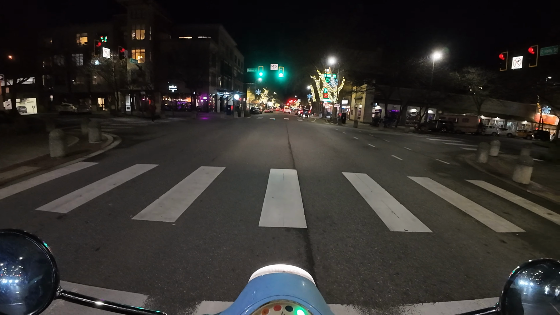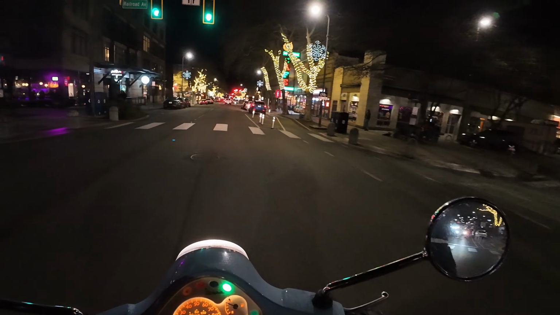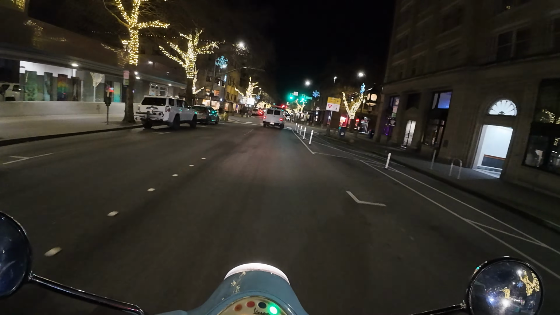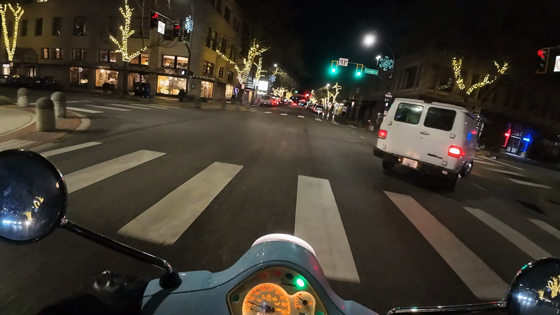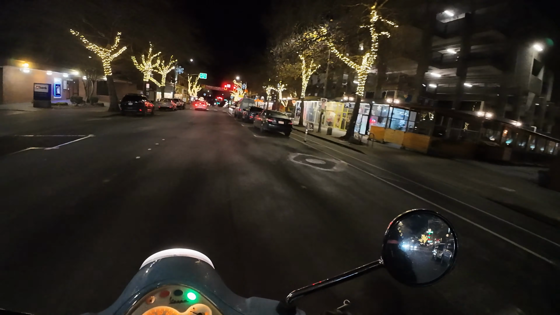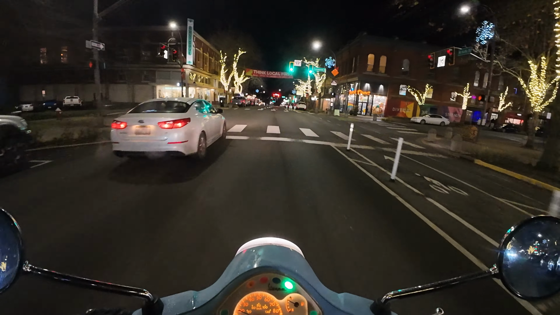I'm trying to think if this is the right lane I need to be in. We will soon find out. Yeah, I think this looks good. Oh, crap. Okay, we're gonna get over.